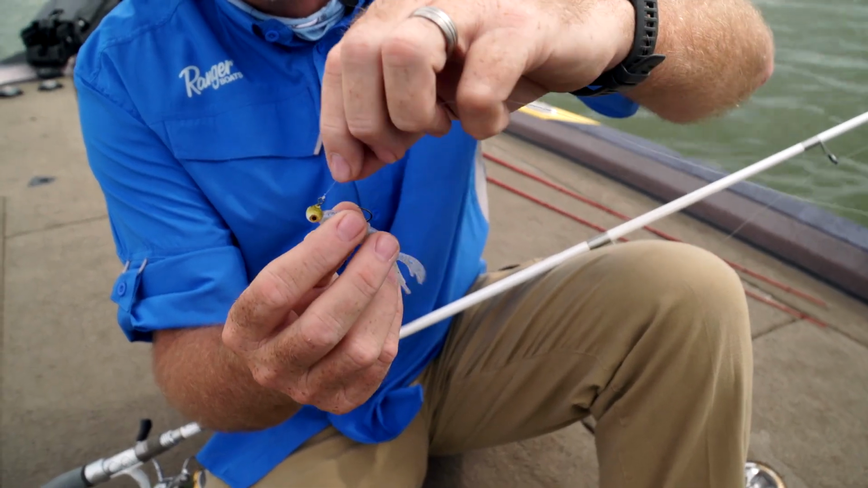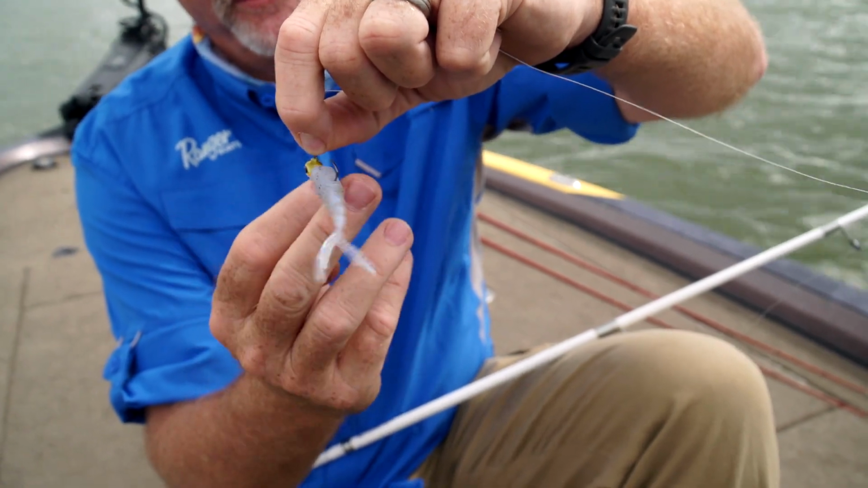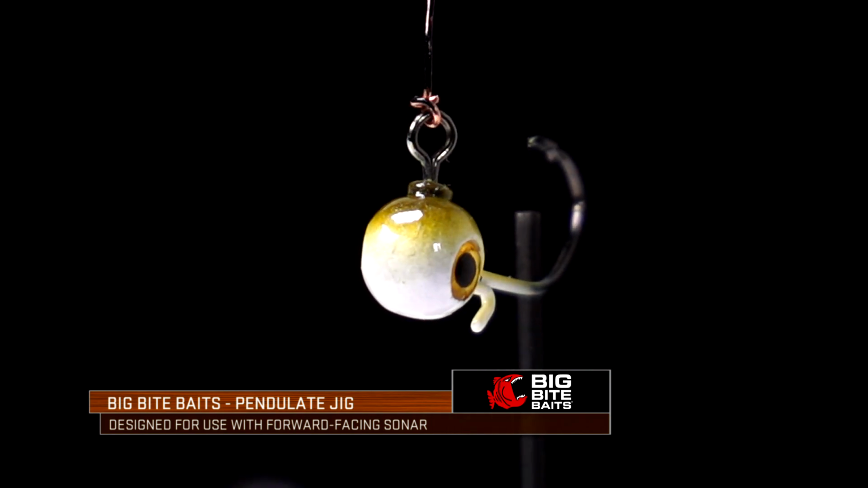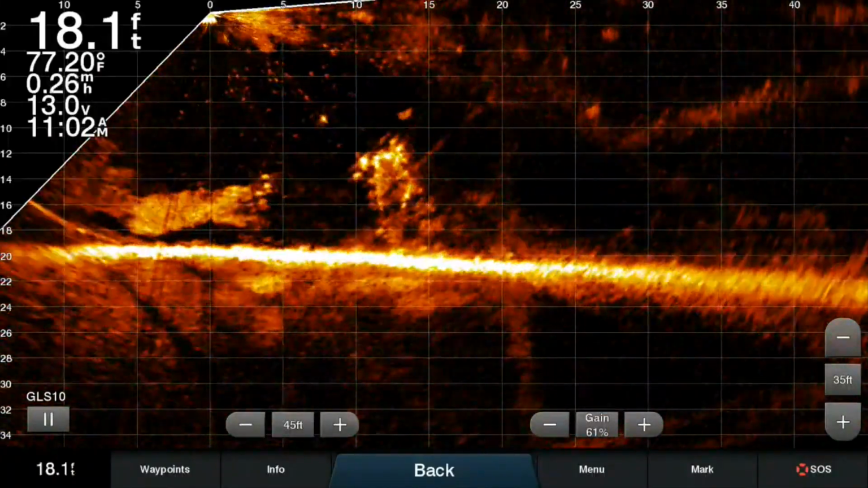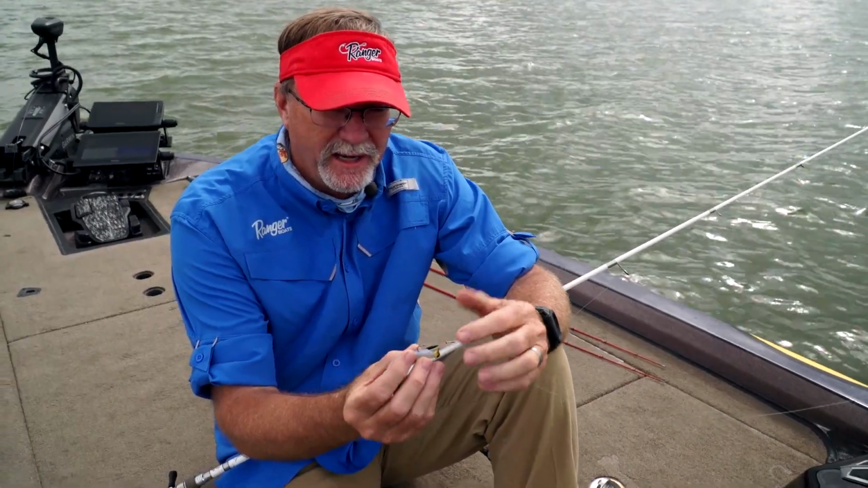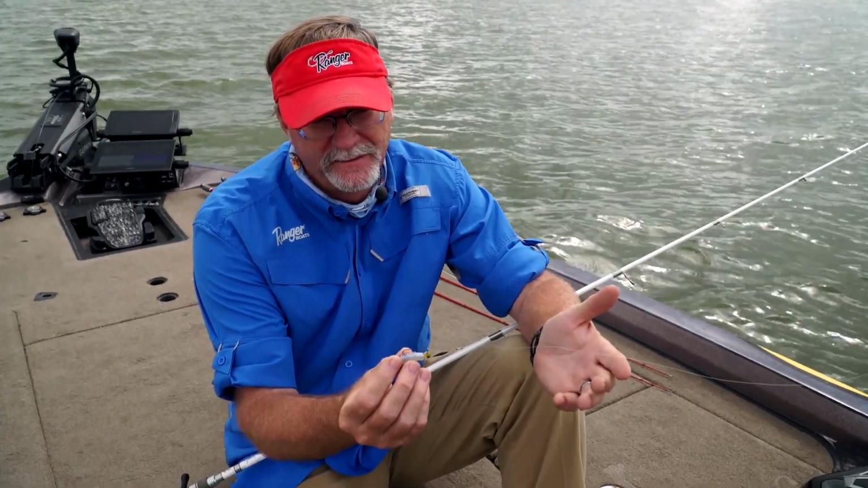This is the Pendulum Jig Head by Big Bite Baits, and as you can see, it has the ability to swivel right up here. It's all built in. You can turn it. It comes in multiple sizes, and it's been designed for usage on the forward-looking sonar type applications, much like the Garmin Live Scope. Whether you're a bass fisherman or a pan fisherman or really whatever species you're looking at, it comes in 4 different sizes, and we're going to be spending some time looking at how it performs. And there's a lot of good reasons to have a jig head exactly like this.